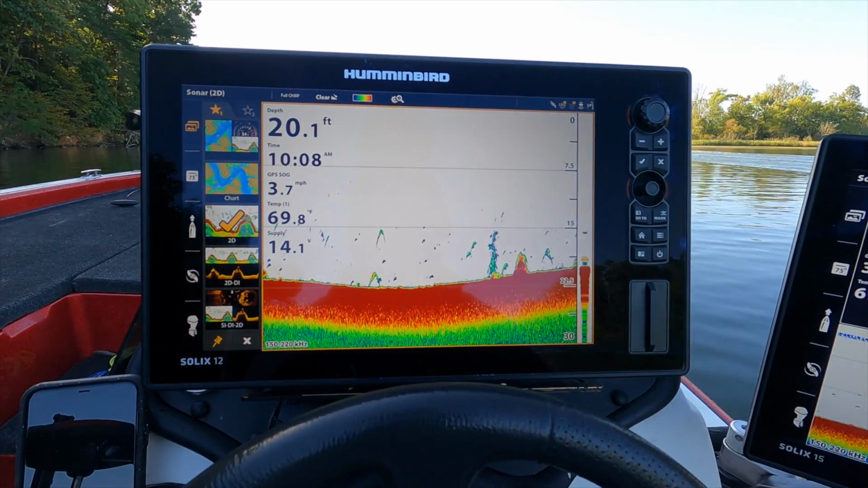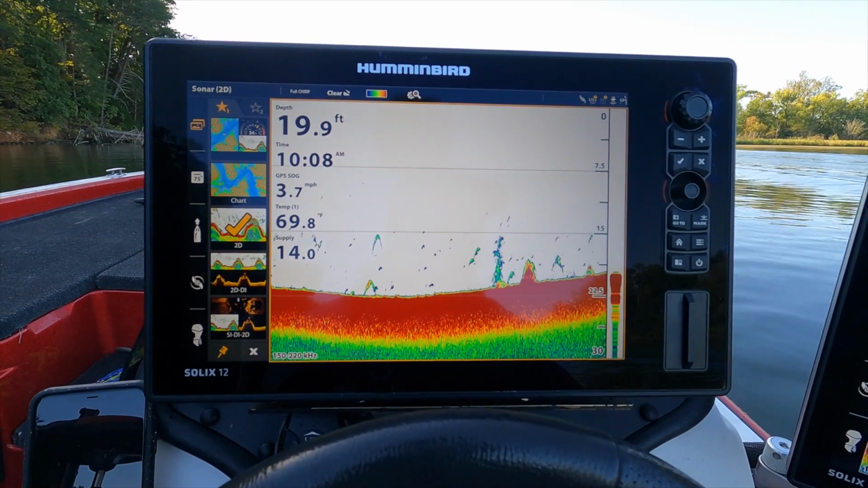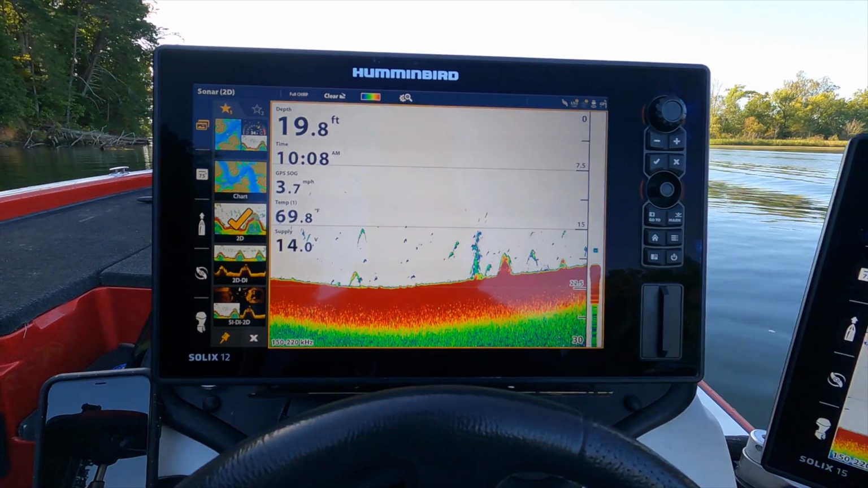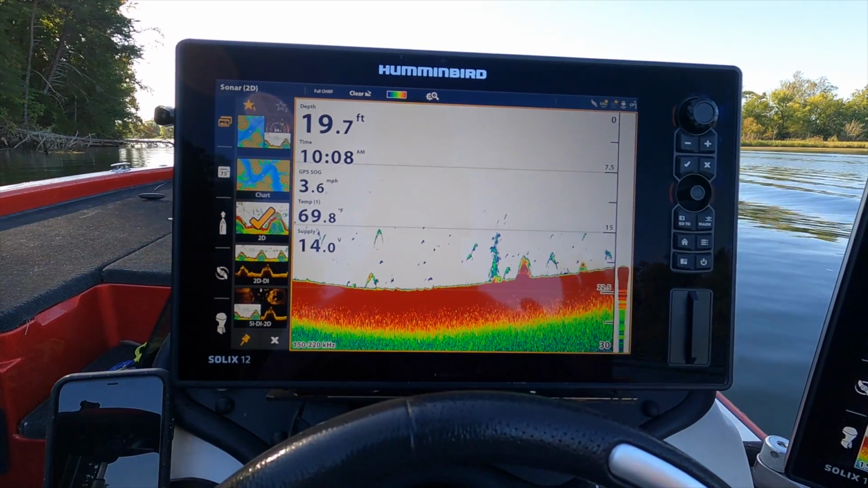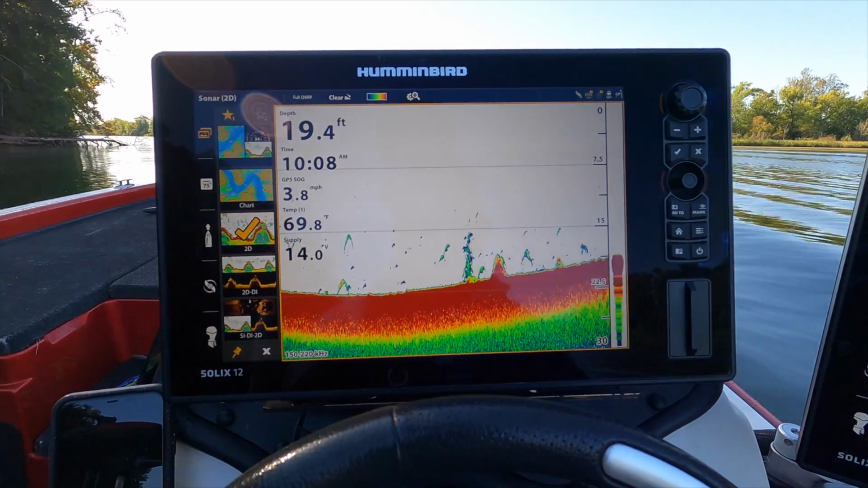Again, I'm trying to stay over here in the shade, guys, so there's not too much glare. But it's really important to be able to look at what your fish finder is telling you and analyze it and get the best picture in your mind of what's really going on down there.